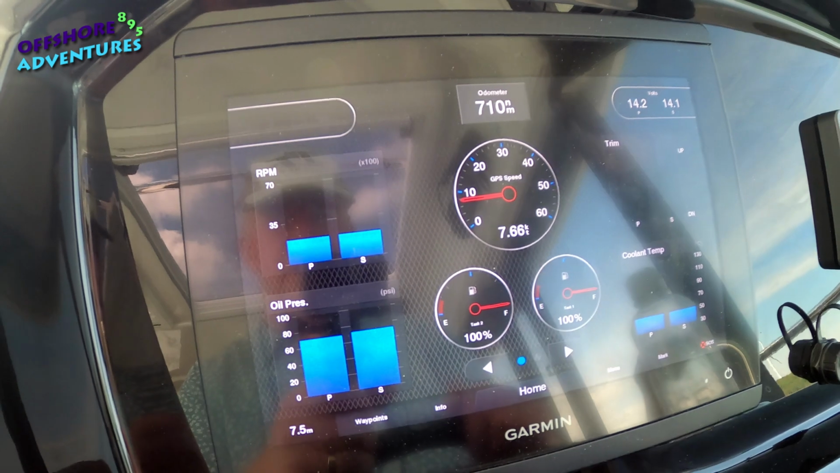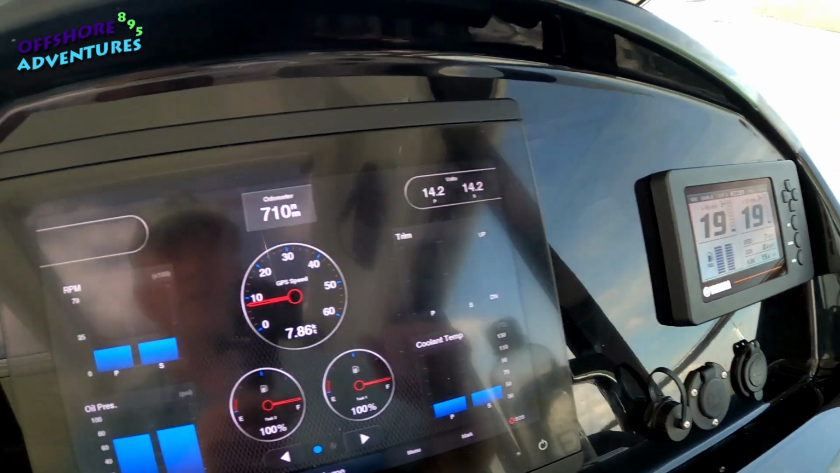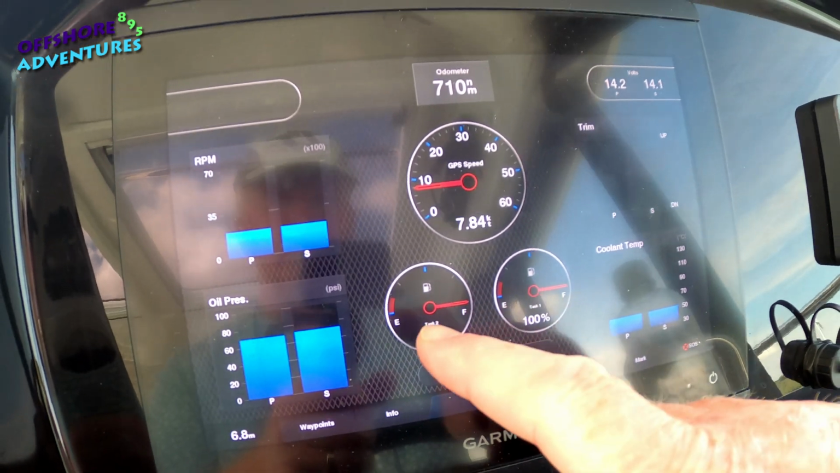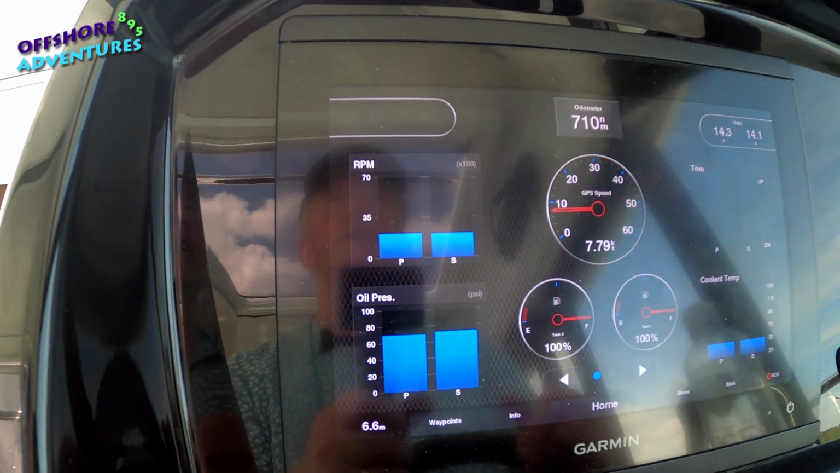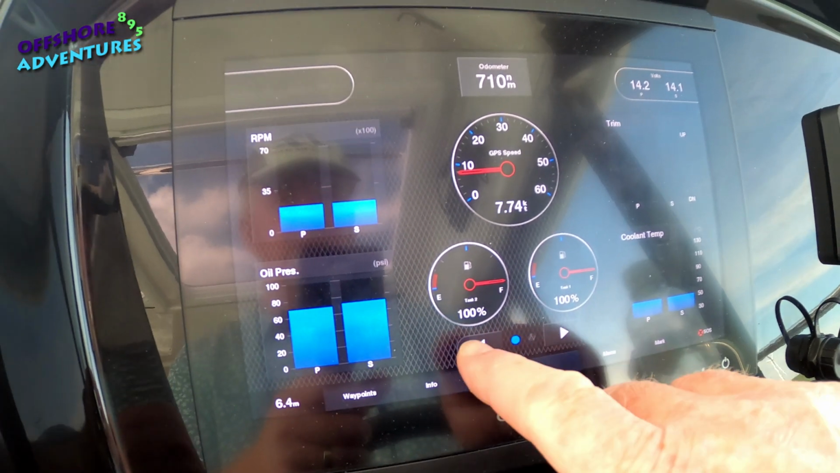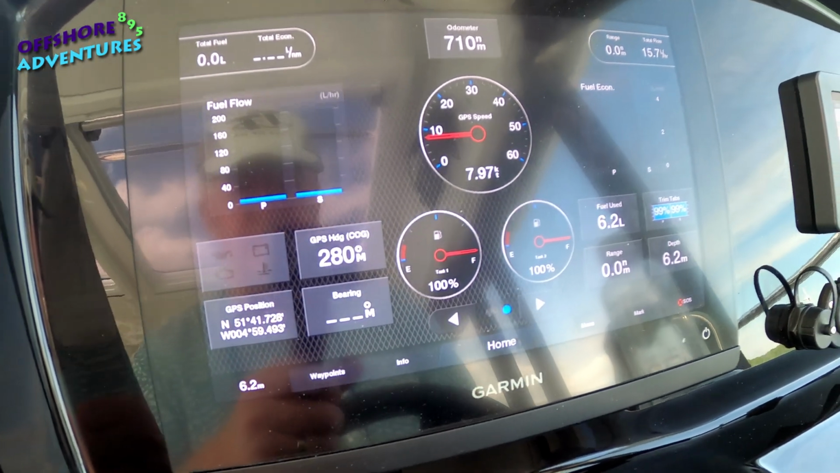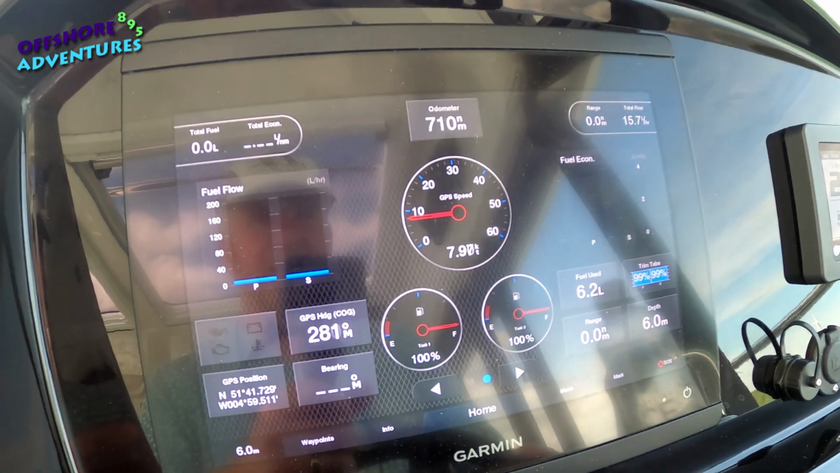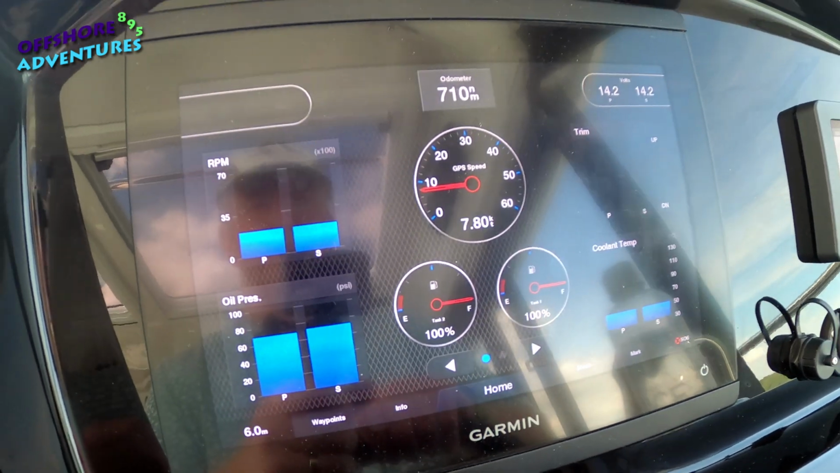So if you touch engine there, you can see, obviously, you pick up information from the engine, but this again throws it all onto the one screen. Just filled up with fuel, so they're showing us 100%, coolant temperature, oil pressure, RPM. We're at 2000 RPM at the moment. And if you use the arrows here, it's also got additional information that you can get displayed on the screen. And then if we touch it again, it goes back to the first screen.